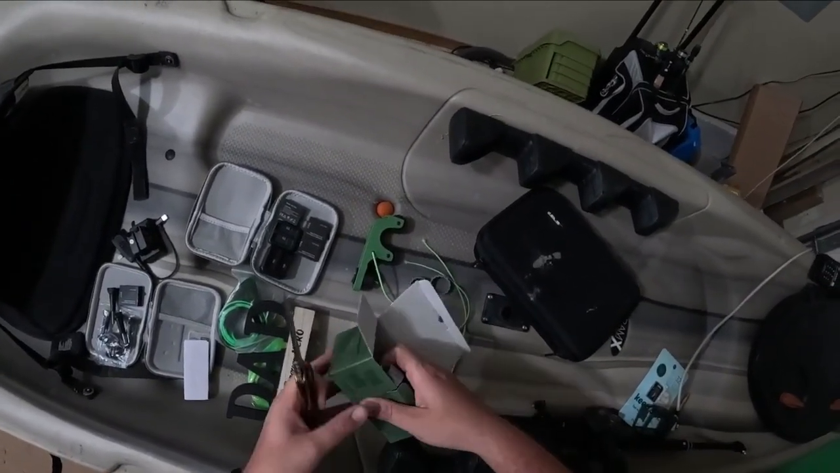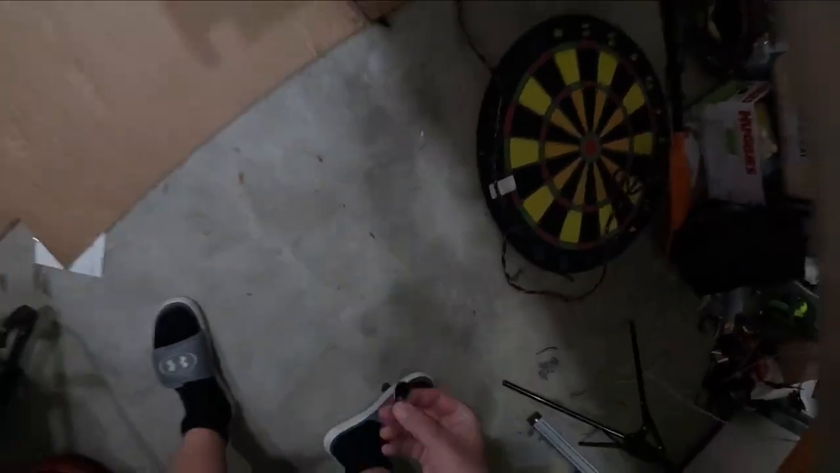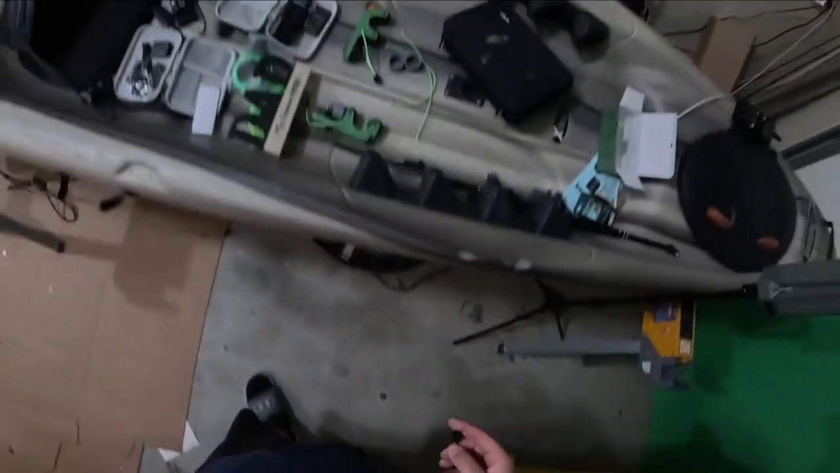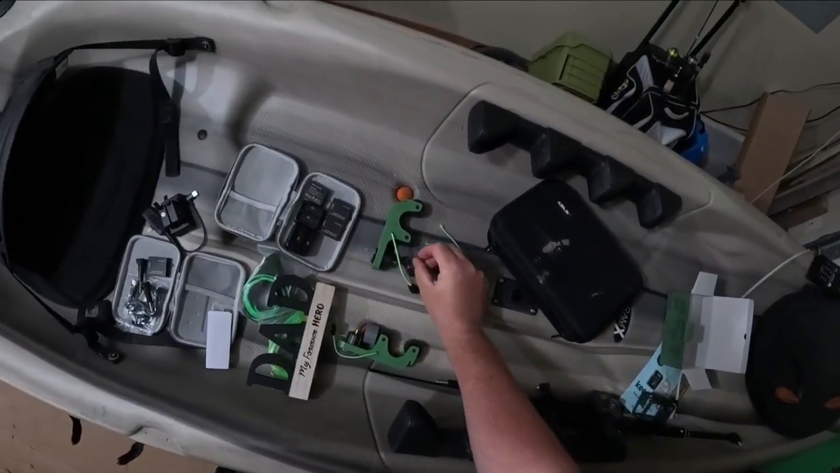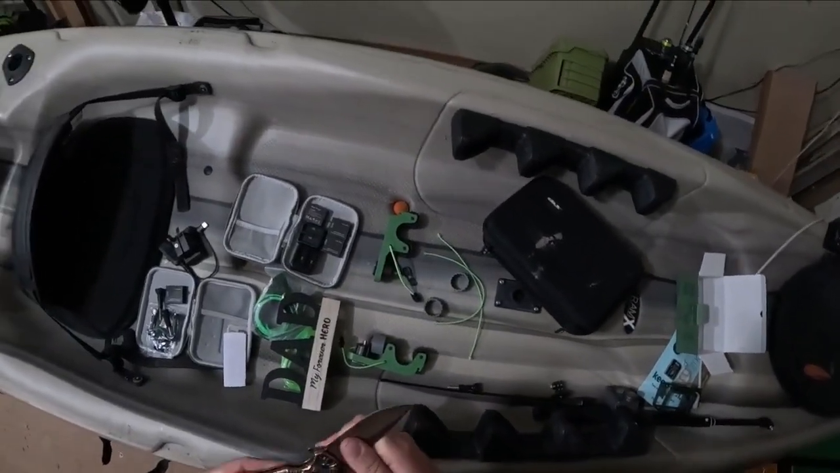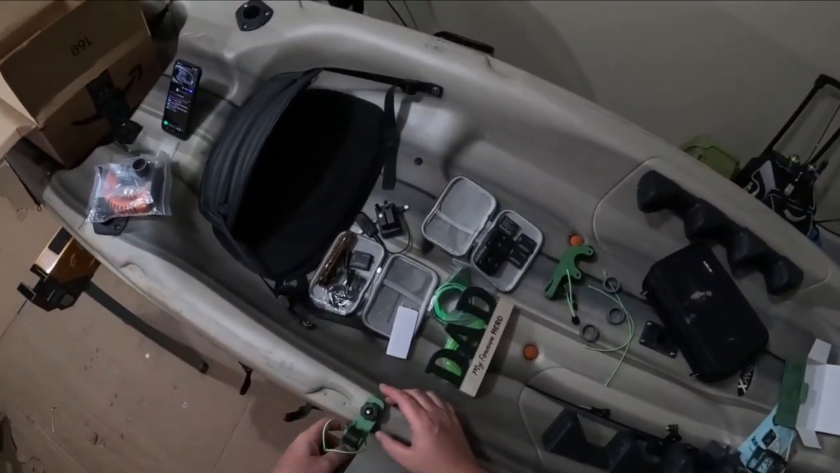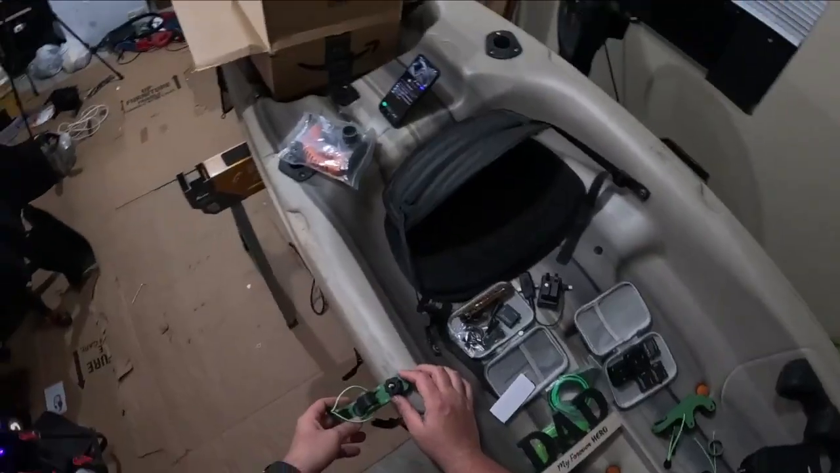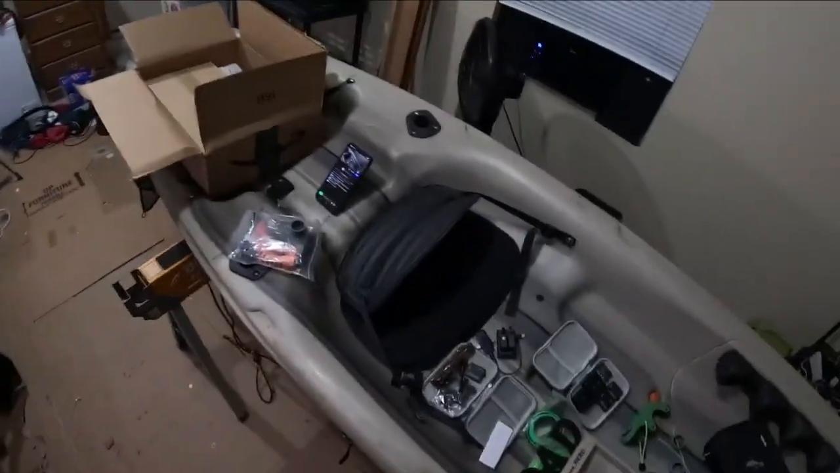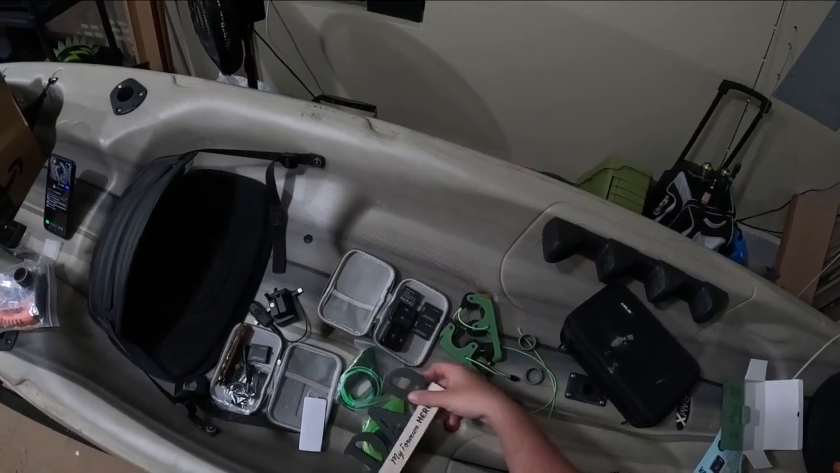These things do hold your kayak paddle. I've got to make sure not to drop y'all. What they do is I have a track that I'm gonna put on, and they will sit in that track off the kayak, and they get the paddle off the kayak. So those are exciting. I'm excited for those.